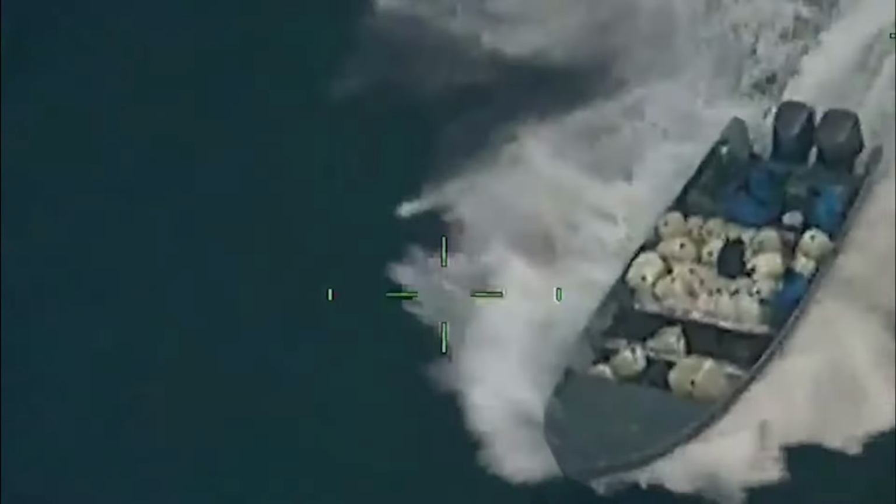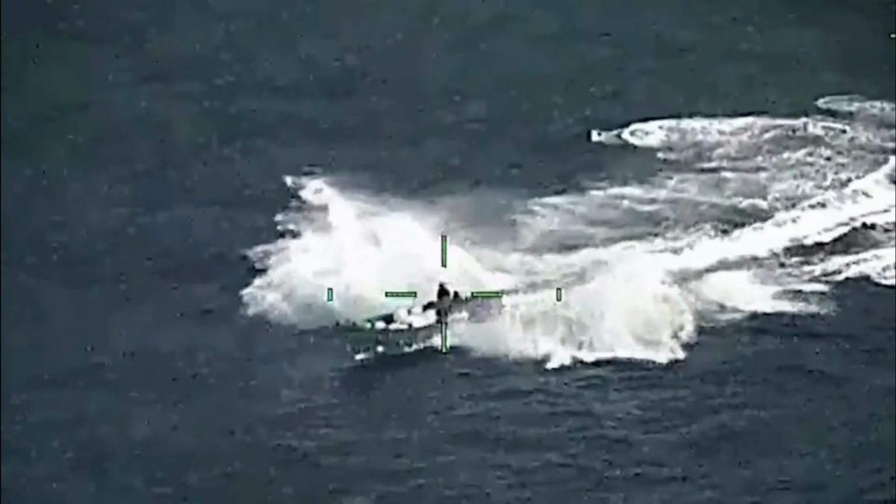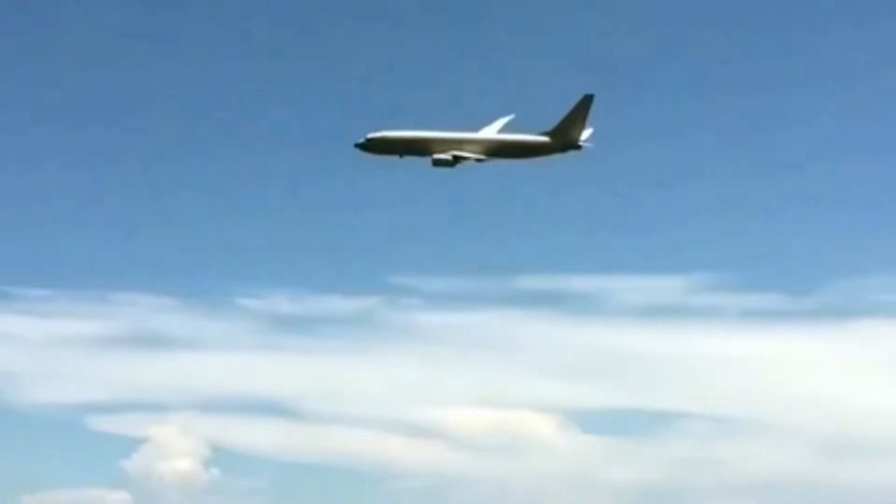Camera zooms. A thermal flare fills the screen. Movement. Crew scrambling, tossing heavy duffel bags into the ocean. Dumping cargo fast. No hesitation. They know they've been seen. What they don't know is that the U.S. Coast Guard is already airborne.